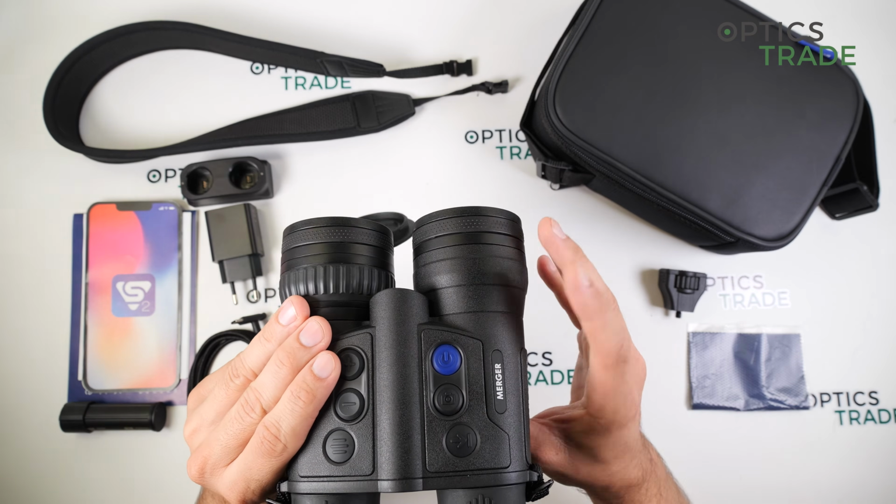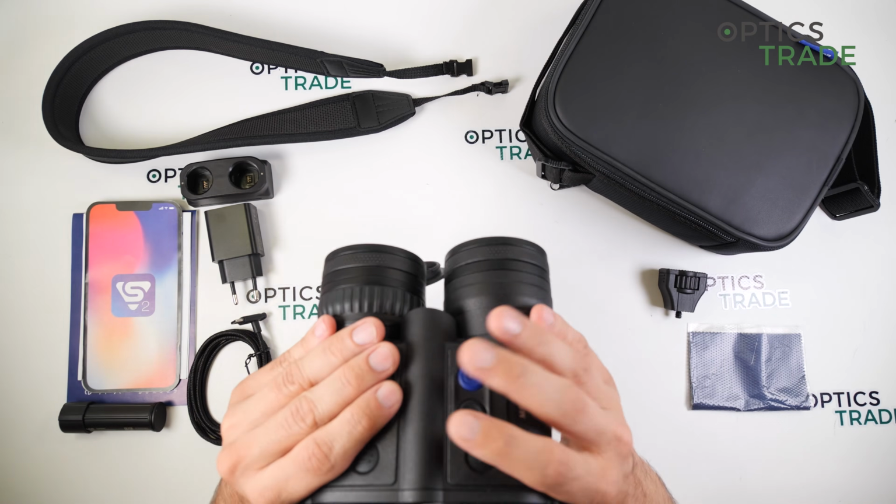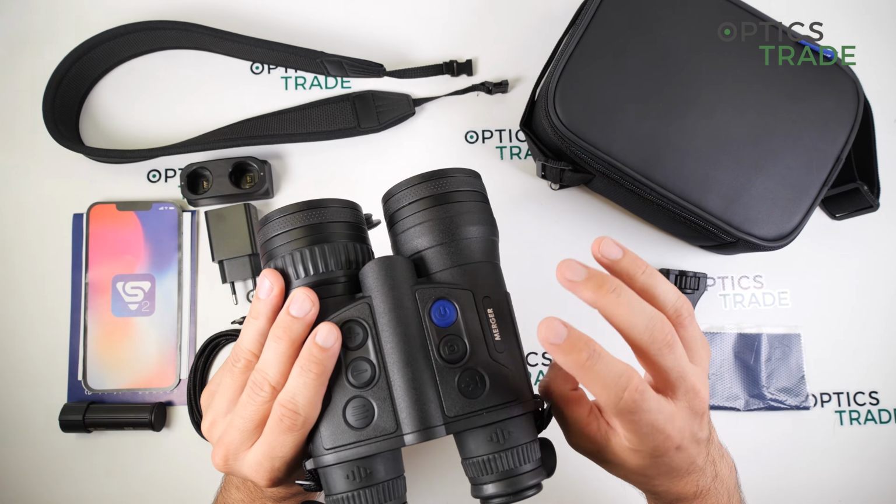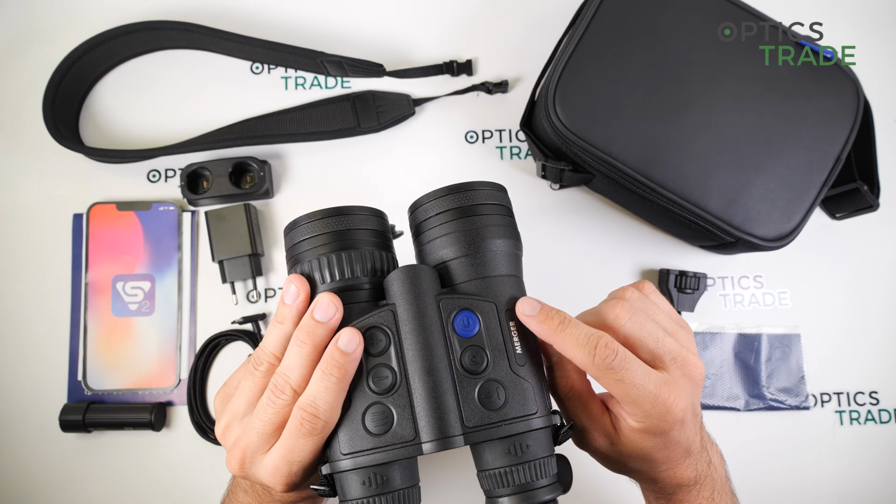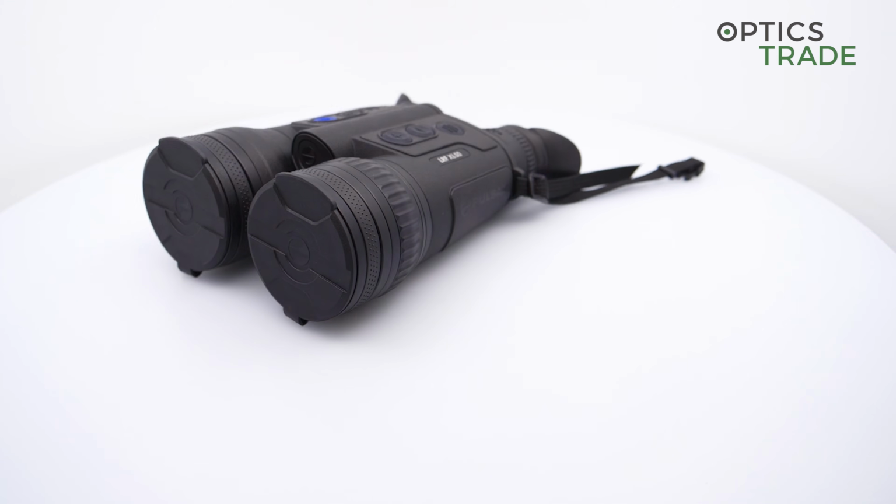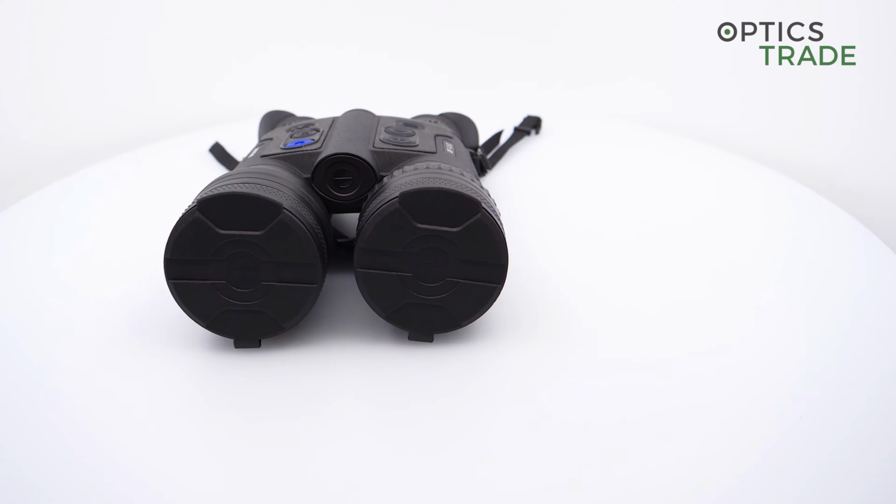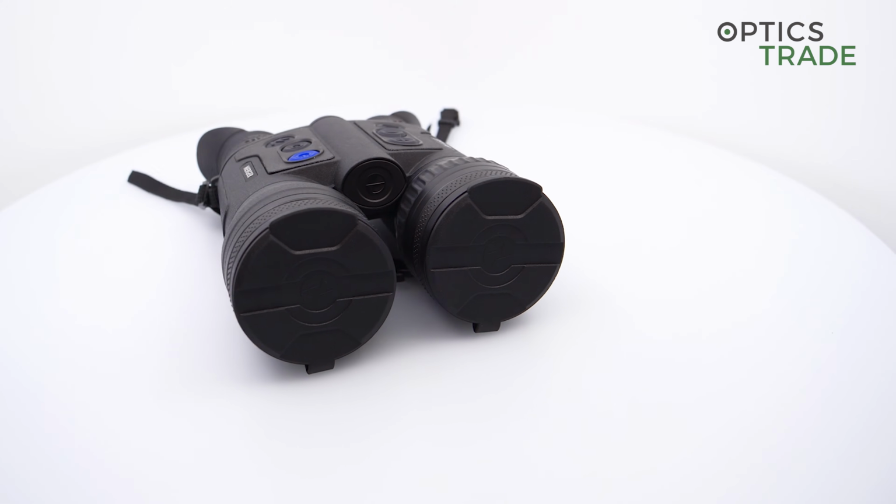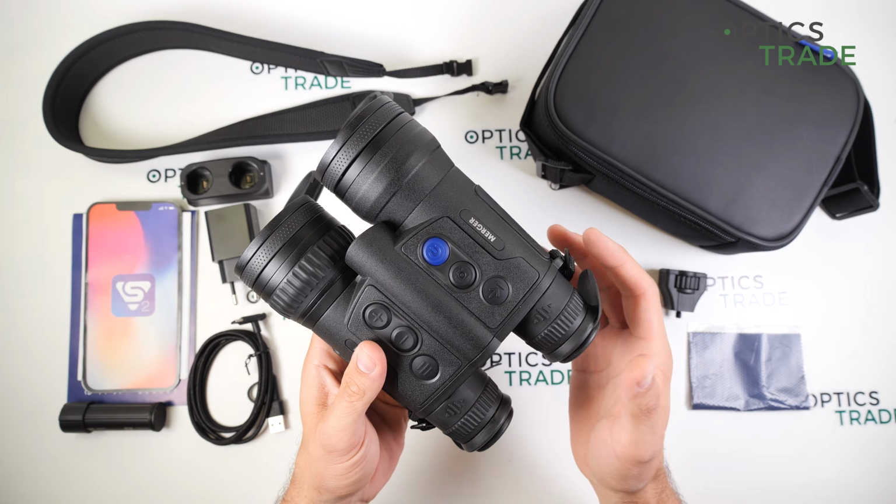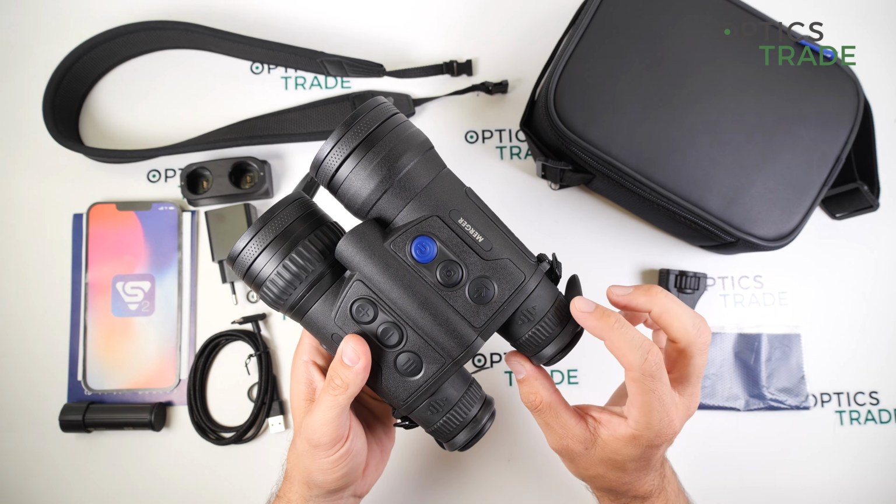And all hunters are familiar with this design. I really like that you have 2 batteries, internal and external, because with thermals, most of the times we get the questions is of the battery life, and with this you can easily observe the entire night. So this is really great.